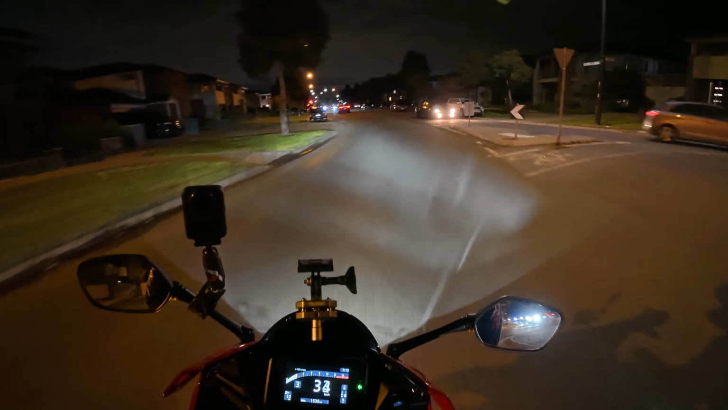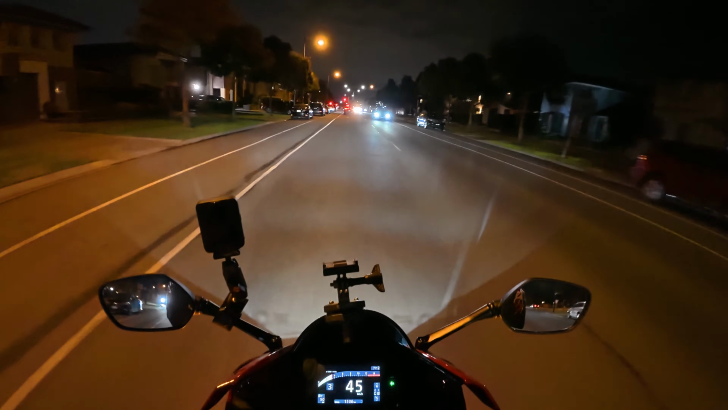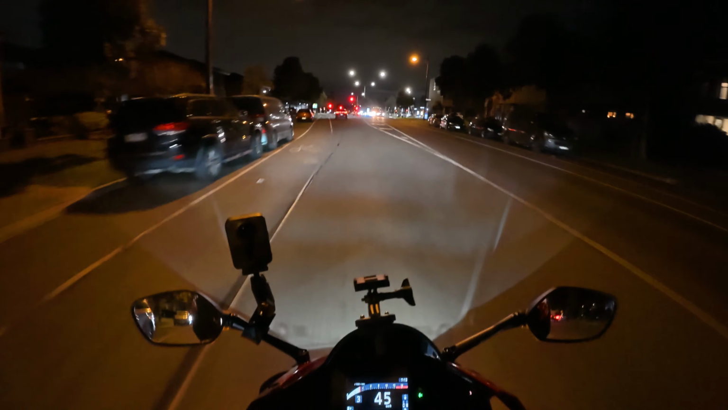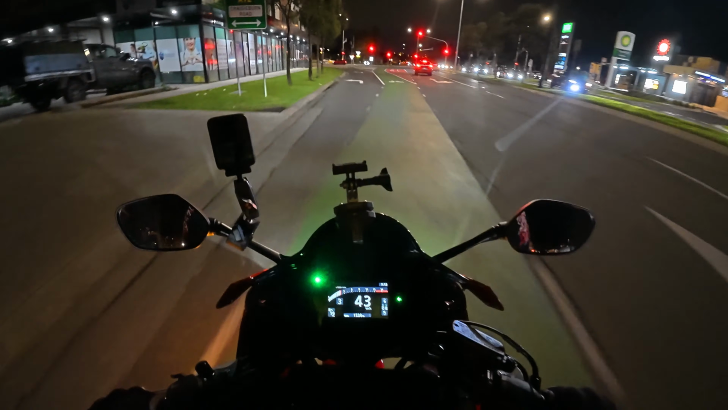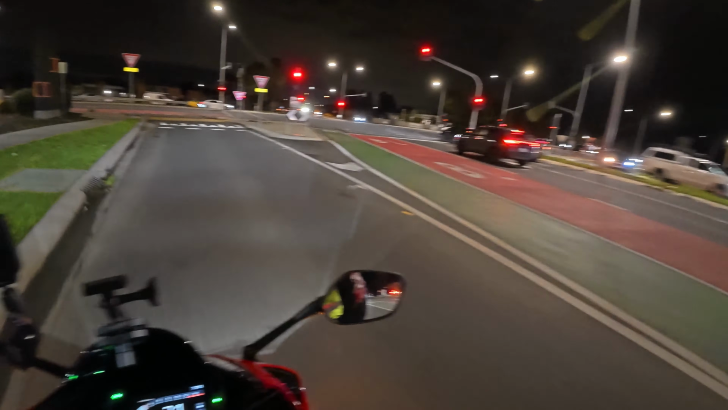Also in the comments, if you've got a dark visor, do you swap it out to a clear one when you ride at night? Or do you just ride with the dark one down, or do you leave it up? Let me know. Because I've got a dark one now, but there's no chance that I can ride with it down. No way.